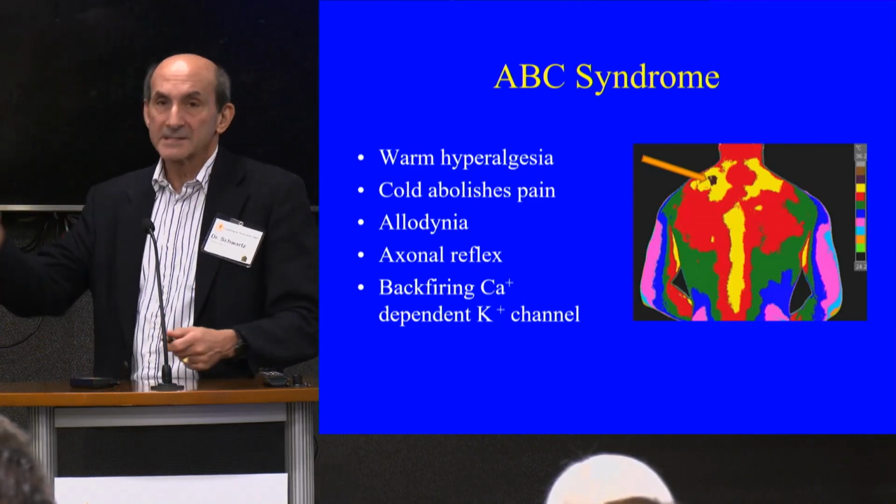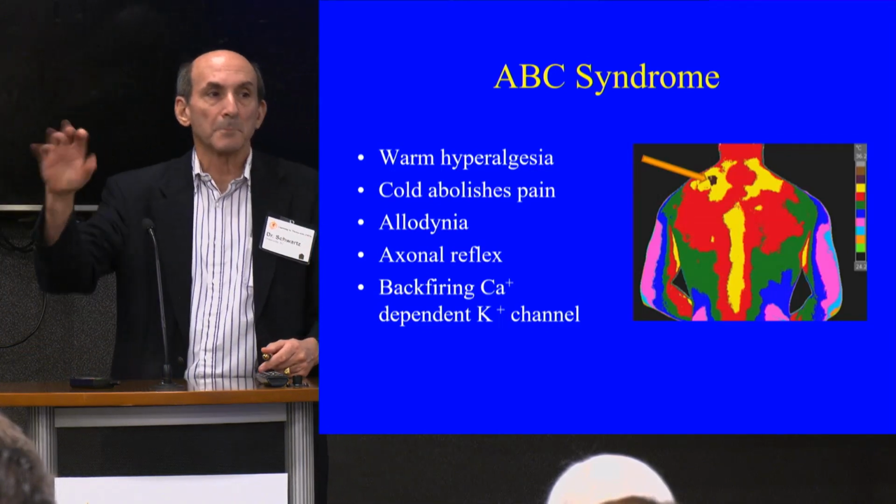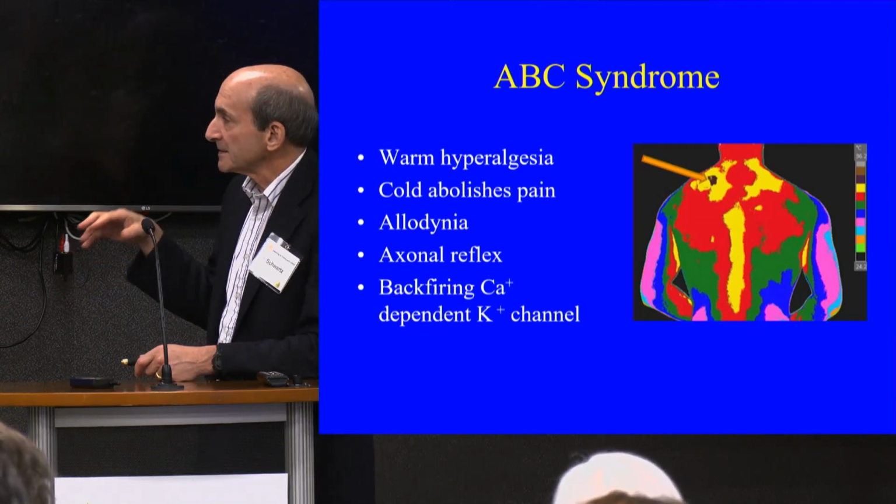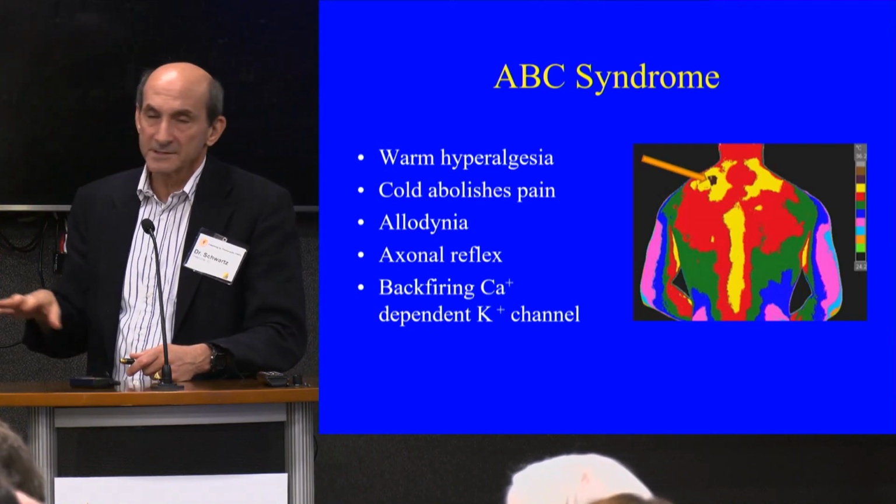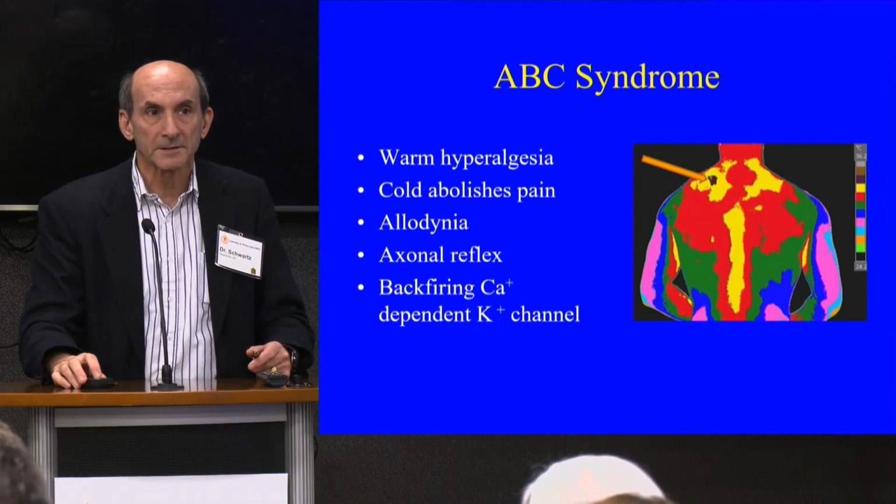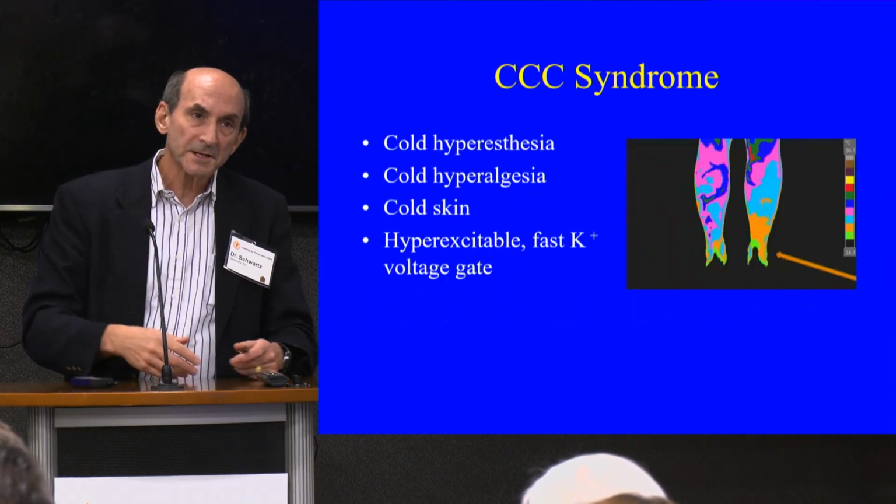It's due to an axon reflex. The end of the nerve membrane is going boom like a car that's backfiring. It's backfiring, literally. And when it's backfiring, it's due to an abnormal calcium-dependent potassium channel, which has medical implications in terms of pharmacology. There's another subset called CCC.